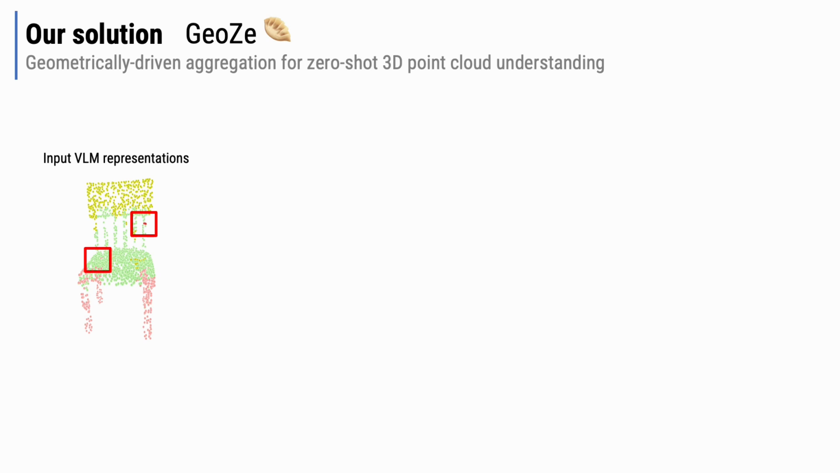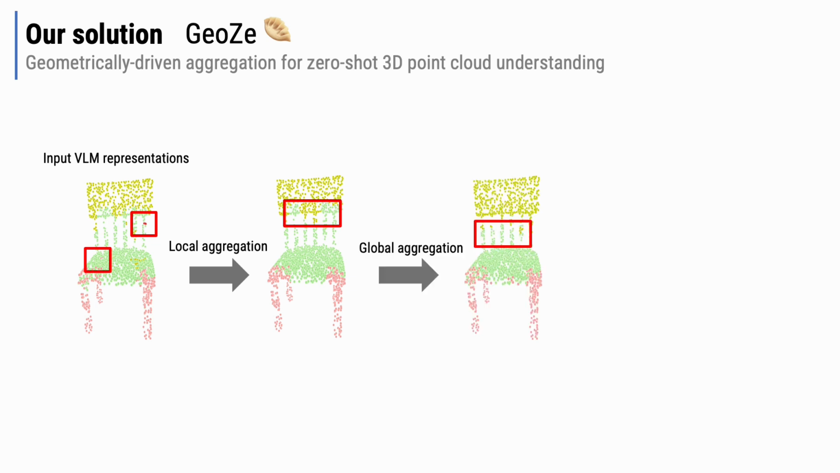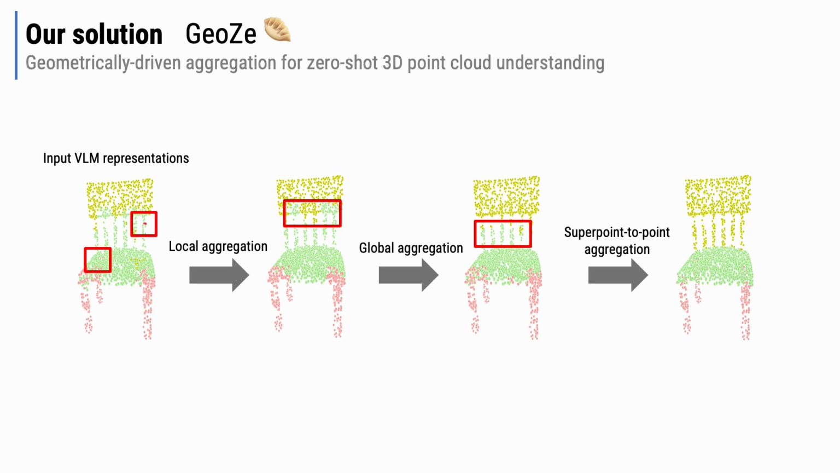We provide visualizations for each step of the GeoZe process. As we can see, the extracted VLM features, when projected to the point cloud, contain noise, as highlighted in the red boxes. By applying local aggregation, we can effectively eliminate such noise in the red box regions. Subsequently, global aggregation further smoothens the semantic representation in local regions by accounting for consistency among neighboring regions. Finally, with the superpoint-to-point aggregation, based on the relationships between superpoints and points, we can obtain an improved segmentation output.